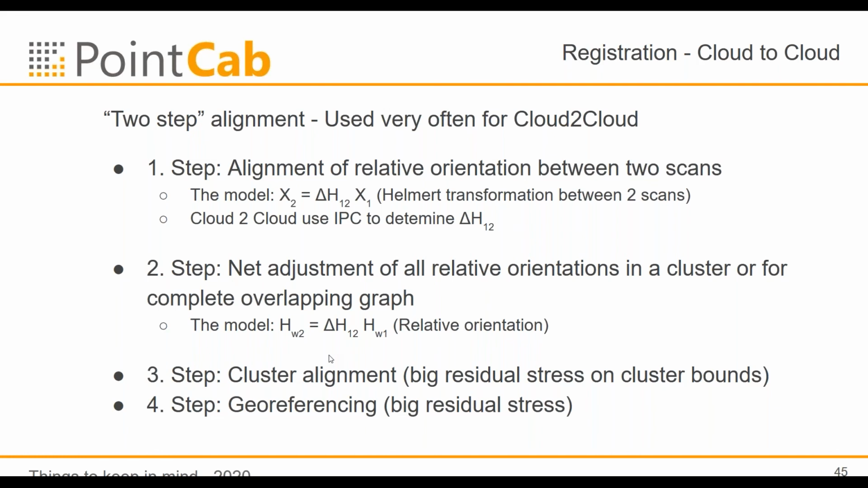And the second one is what many people or many manufacturers are doing. They create the clusters, calculate this net adjustment only for the cluster, and then they put the clusters together, and the clusters are rigid. And there you have a big residual stress on the cluster bounds. You maybe observe this already in some software systems.